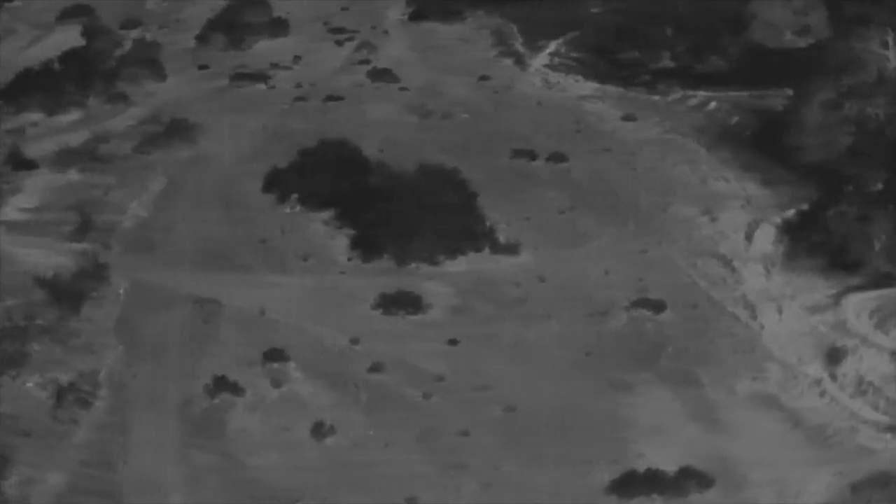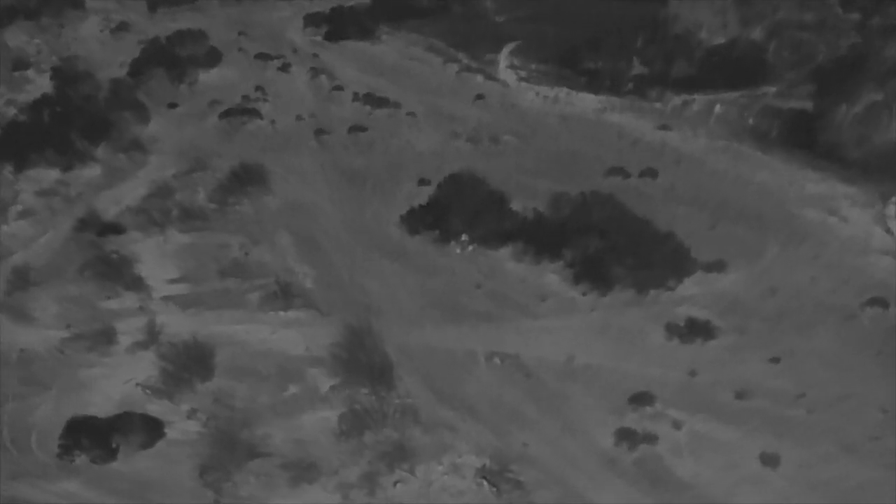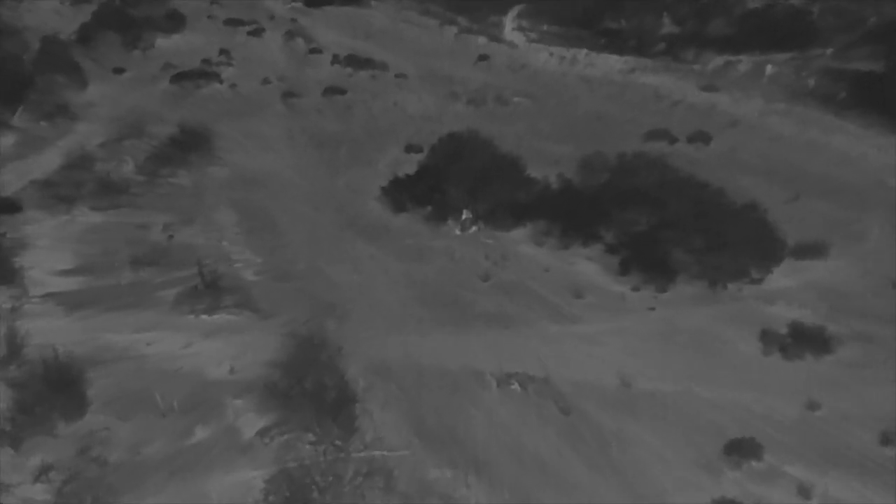Now this is interesting. He's wearing a plate carrier under this ghillie. We've tested before. We've never had anyone wear a plate carrier before, but he is heating up a lot. I've never seen the ghillie heat up like this before. I mean, it is glowing through the entire ghillie. His shoulders and his head are just heat soaked through because that plate carrier is just generating so much heat.